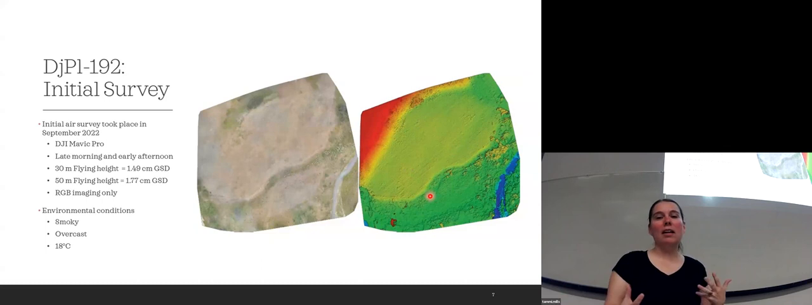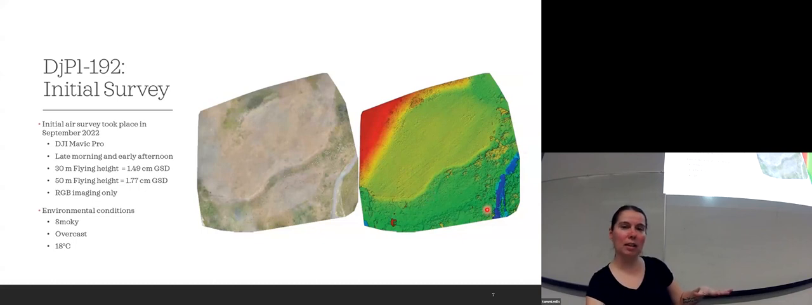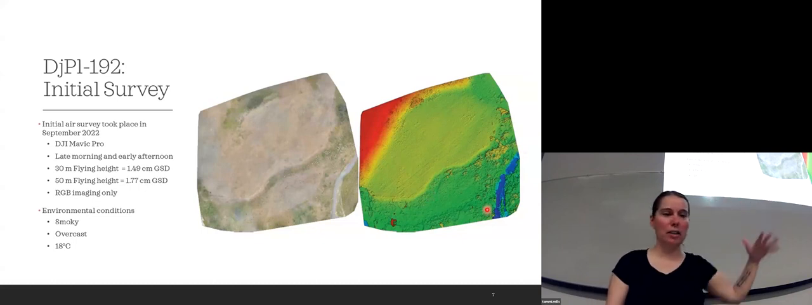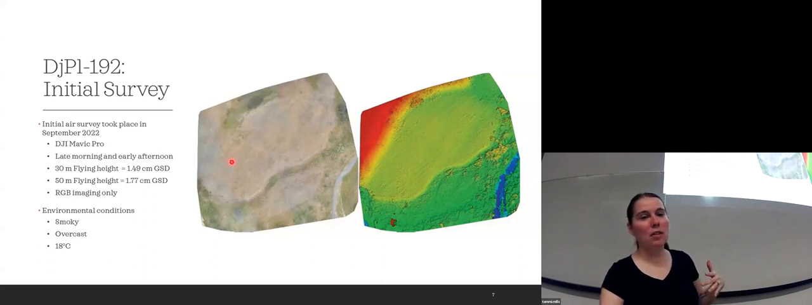So this area has two different elevations. There's a lower terrace along the Pincher Creek, which you can see here, and then there's an upper terrace as well. So this one was the lower one, and what was not shown in the ortho, we can see some diagonal lines going across here.